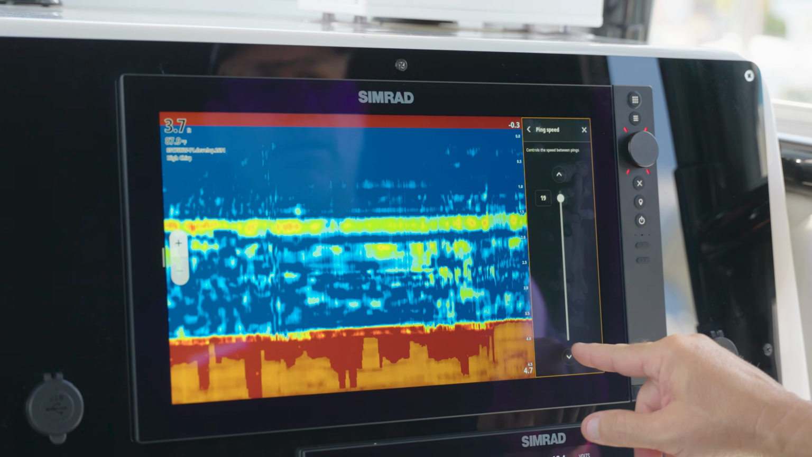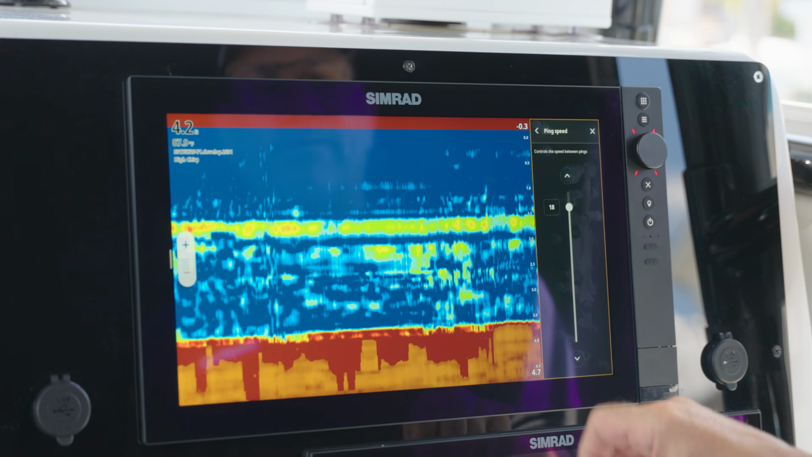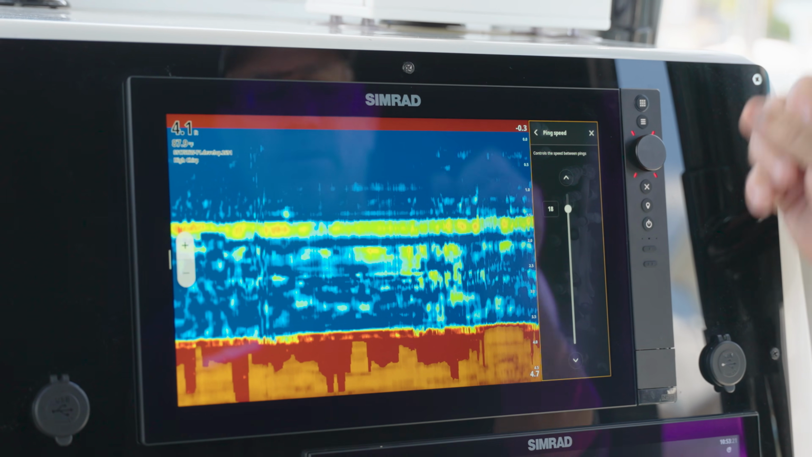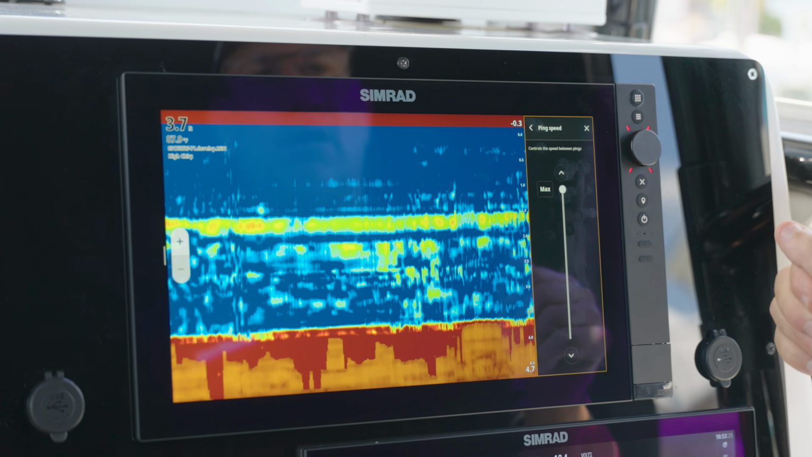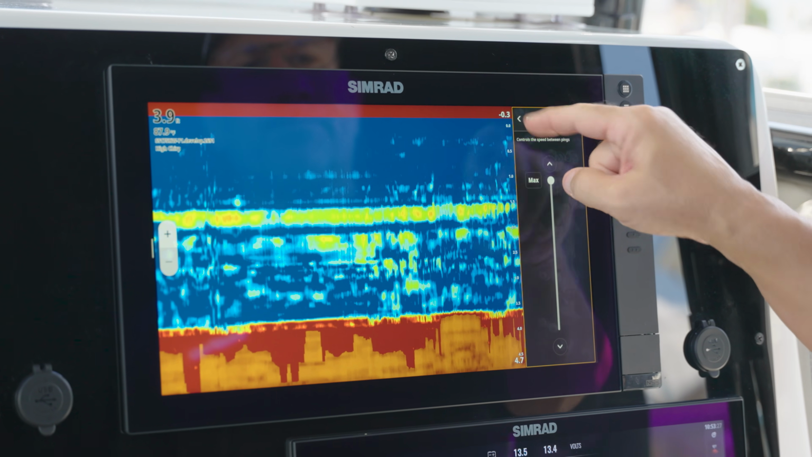Again, you can dial it back a little bit, and you'll get a little bit of a change in the amount of times that transducer is actually pinging. For all intents and purposes, I like to leave it as its default in the max mode.